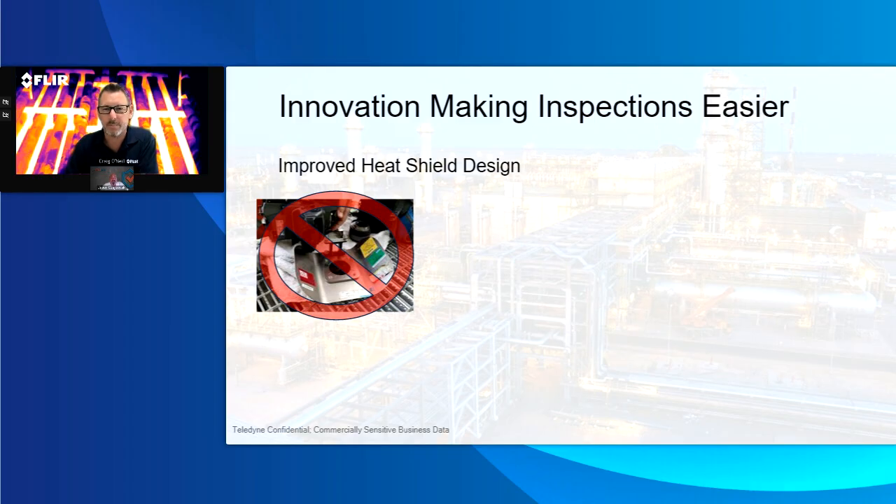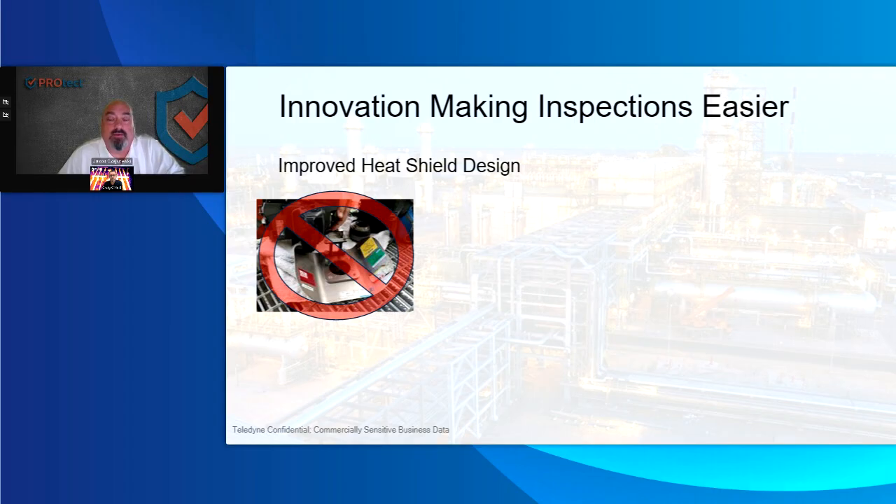Well, the 309 had a major problem in having a collar put on the lens and having to put the lens extender on there. You would get what we call a halo effect. It would actually put a ring around it, and trying to get that symmetrical and out of the field of view when you're looking inside of a furnace was very difficult.